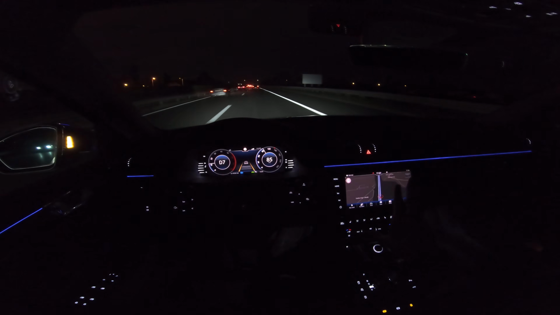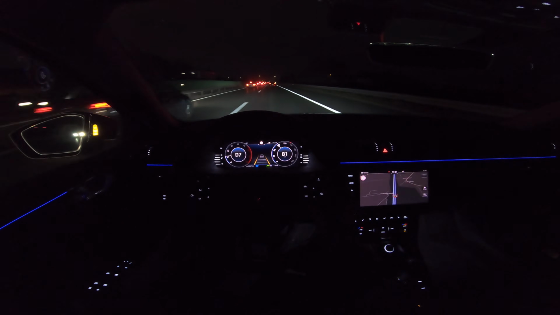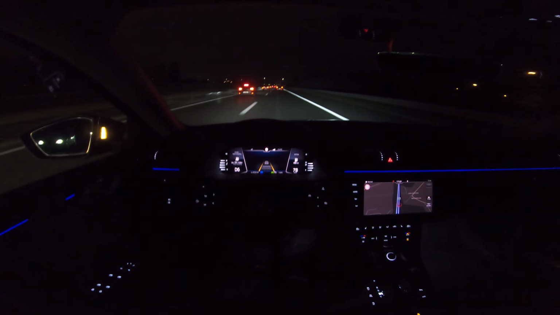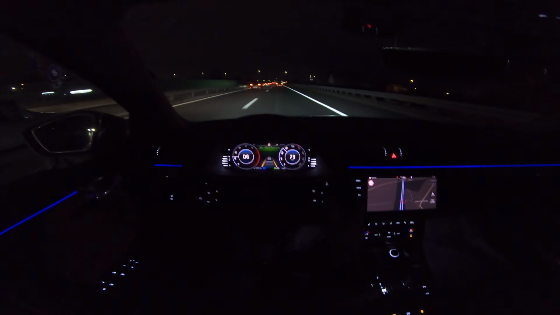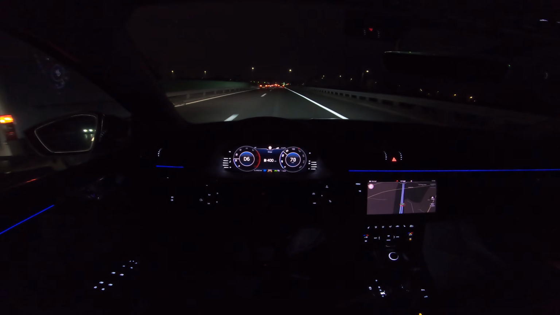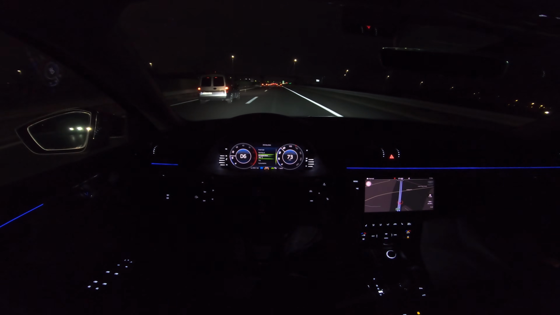The navigation is really good. The screen is absolutely responsive and great. Digital cockpit. Now I've shown you the views, so just let me see here. Getting into some traffic. This is sport mode. I like the classic, but what I wanted to show you is the driving data, so you can see a lot of things here, like range, consumption, trip, oil, temperature warning.